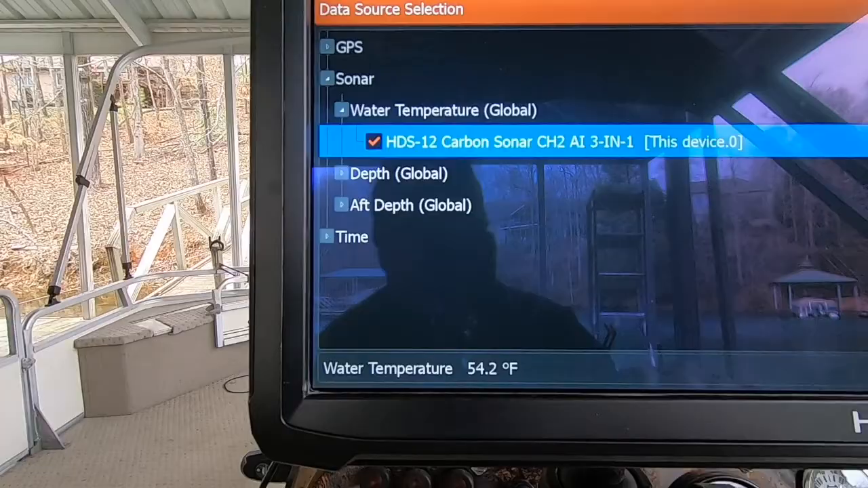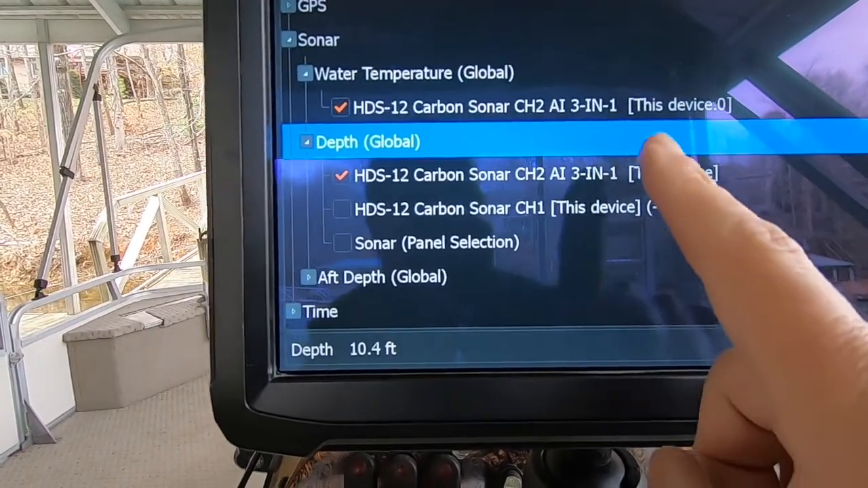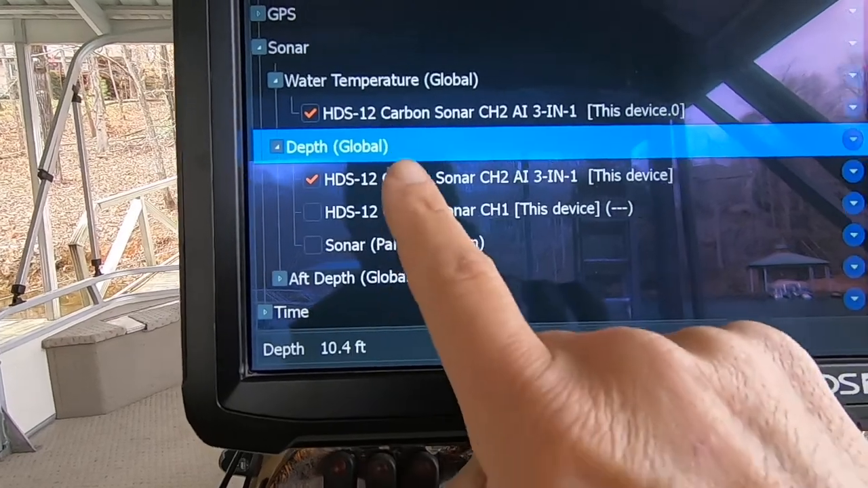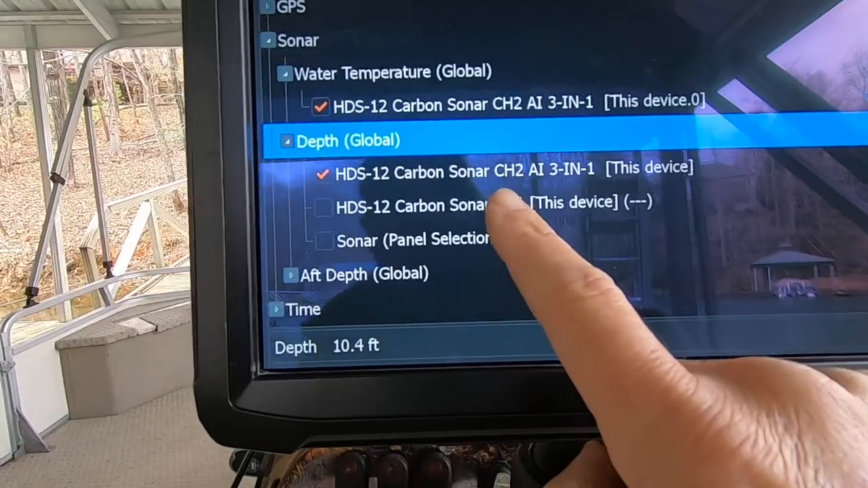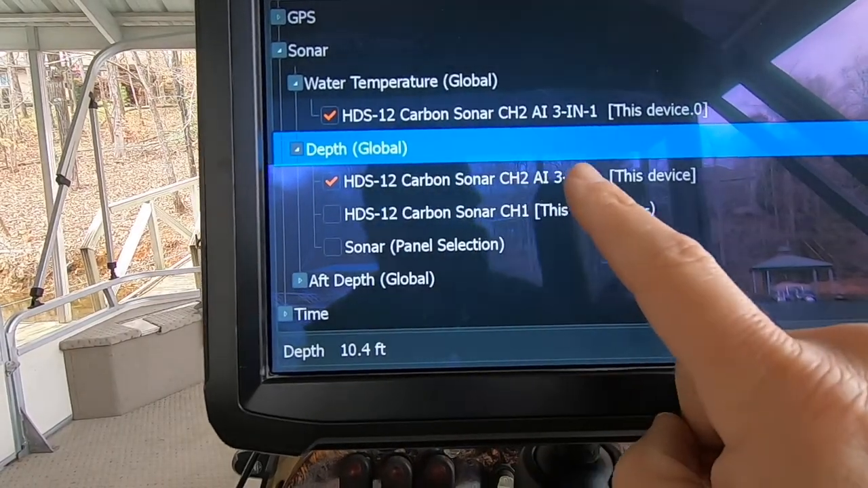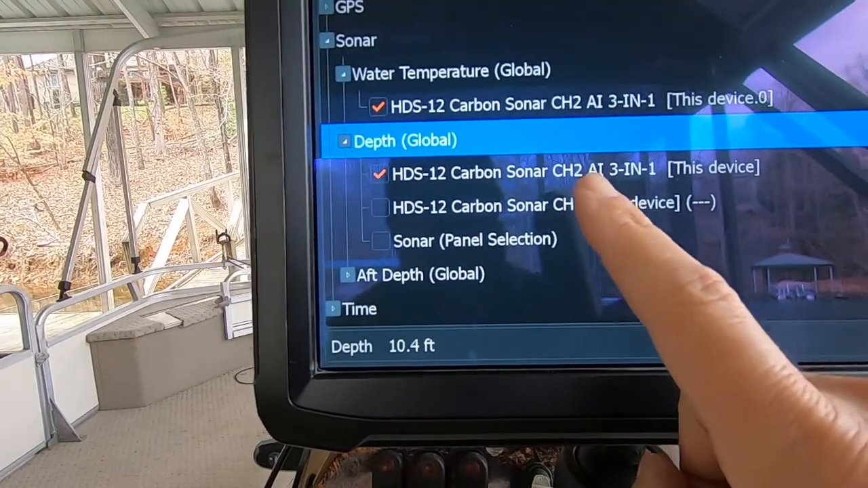And if that's not checked, it's not going to show up a water temperature. It's the same thing with depth. When you're on depth, I've got the options here of sonar panel selection, HDS, this device, sonar 3-in-1, transducer, this device. This is what I want right here.